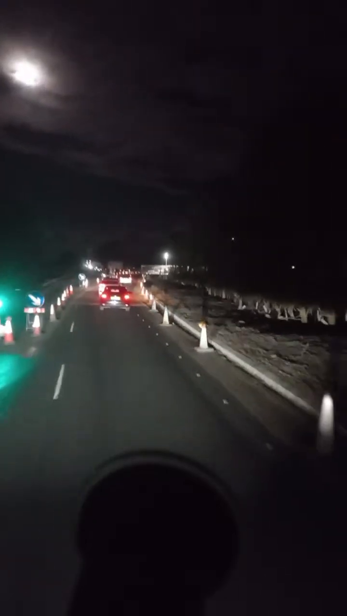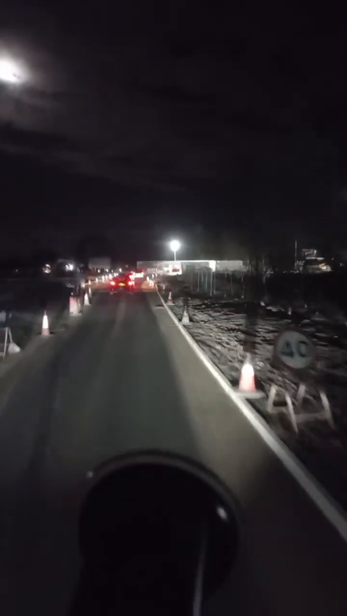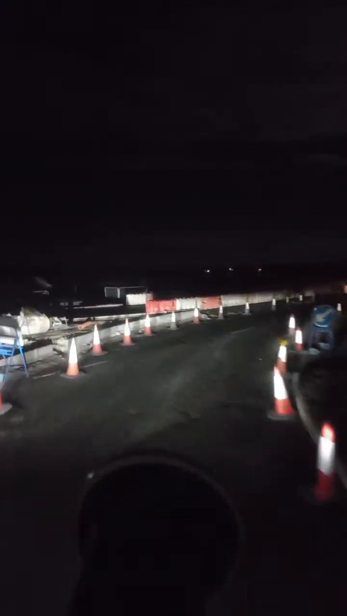So the reason why they did this robot is because they're constructing a new entrance and a roundabout, sort of. I think it's going to be a roundabout here for the companies they are constructing. They're actually making it big. It's a big industrial area here in Newark that is being constructed. So the road is actually very slim, or it's very narrow.